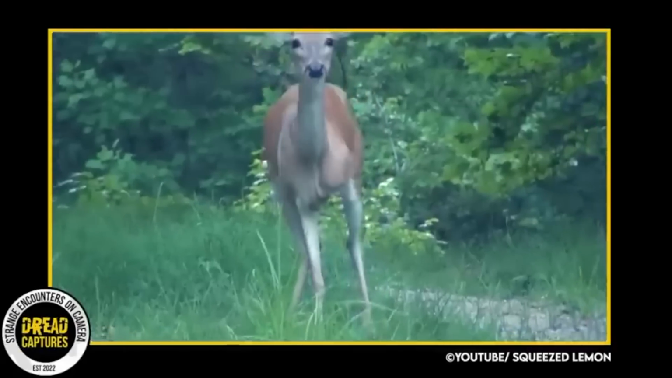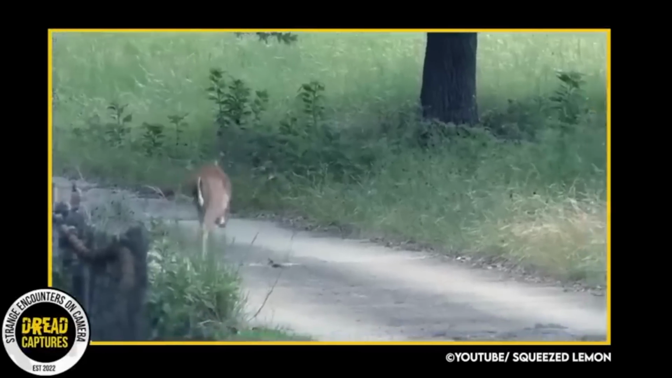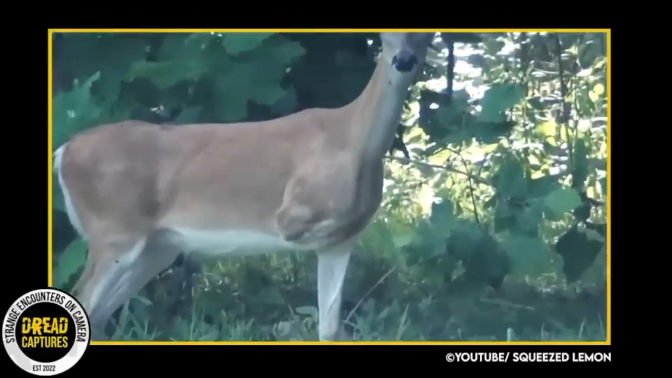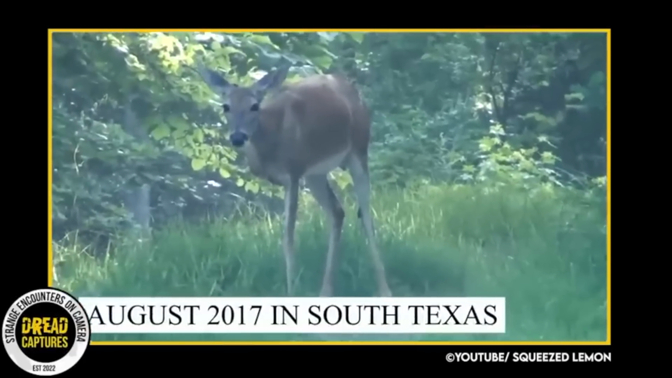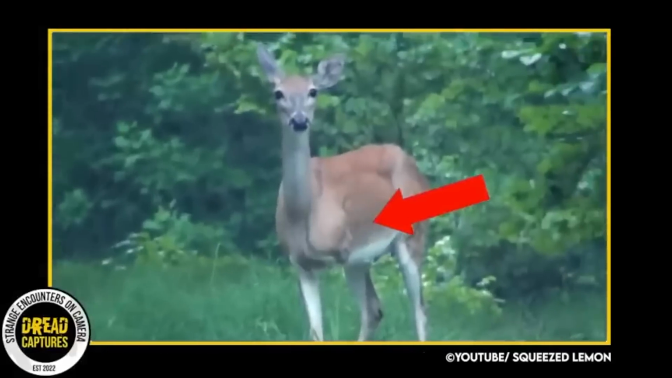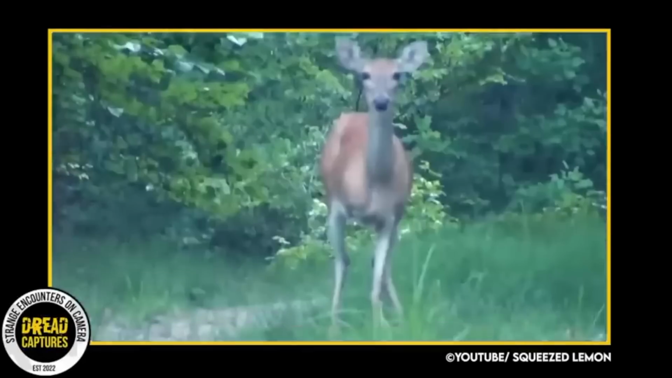In what the owner of this video says is a once-in-a-lifetime event, in August of 2017, a three-legged deer nicknamed Tripod was spotted in South Texas. The curious creature was observed standing perfectly on its three limbs. You can see the small knobby protrusion on its front shoulder that appeared to be a piece of bone or old joint. It is likely that the animal was born without one of its legs,